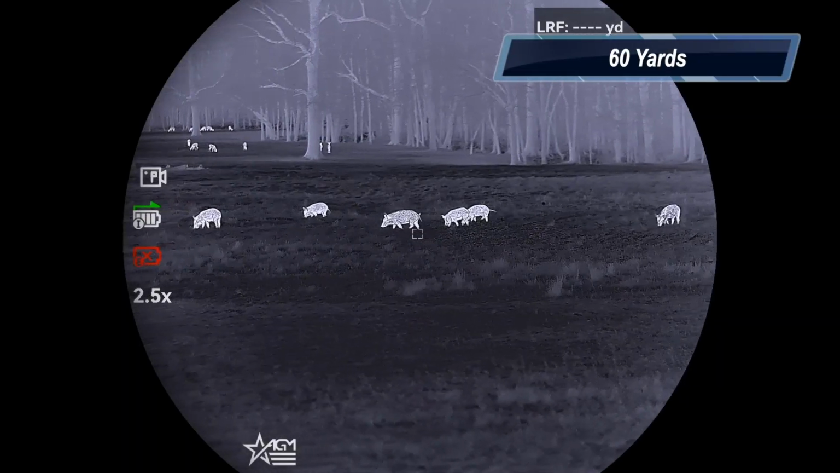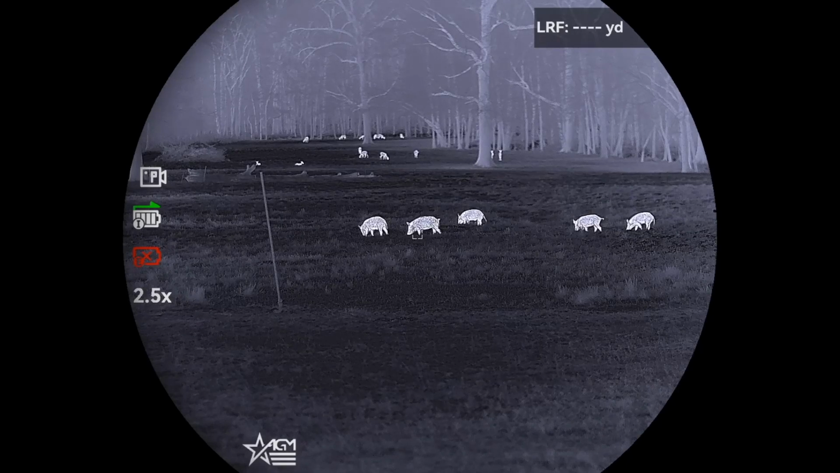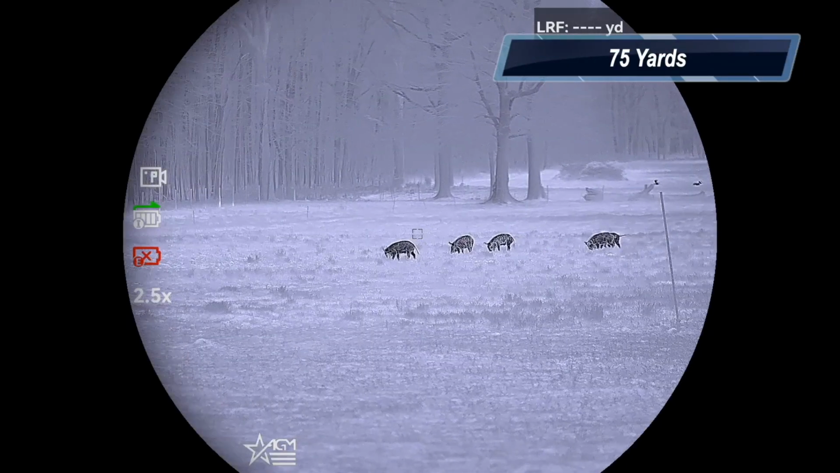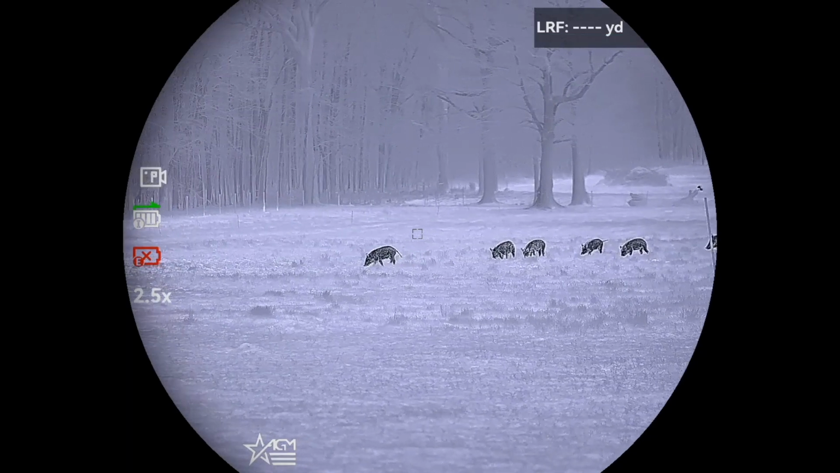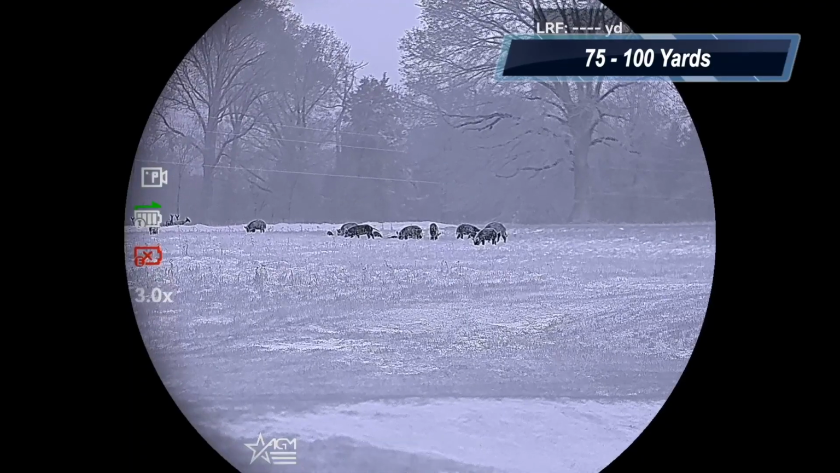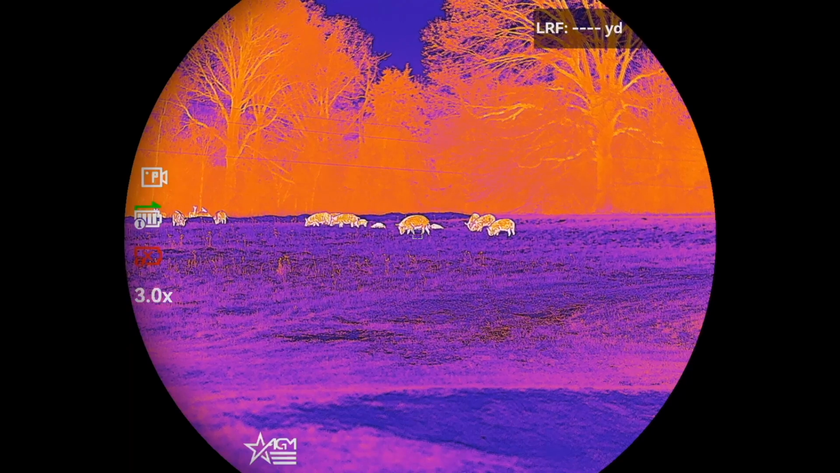So again, it is the AGM Adder V2 version 2. It's the 60-1280, 60 millimeter, with a laser rangefinder. It is a 1280 by 1024, 12 micron. It's 25 hertz refresh rate. We're going to come back to that when I get done here, and we'll discuss that a little bit. It has an NETD rating of sub 18 millikelvins.